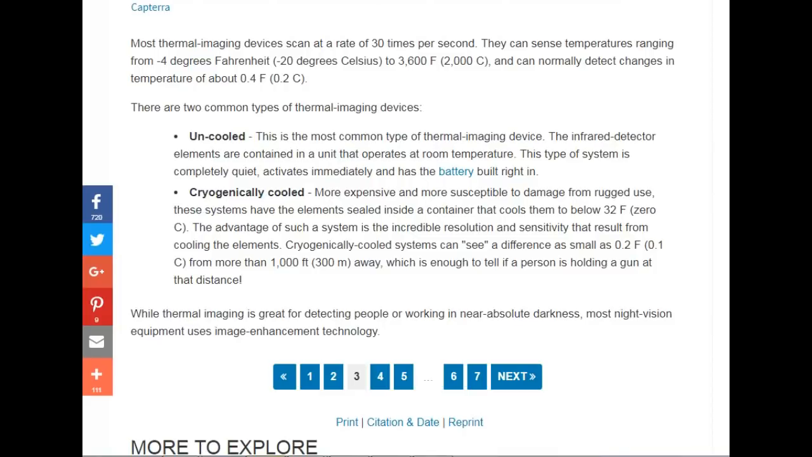There are two common types of thermal imaging devices. Uncooled, this is the most common type of thermal imaging device, and this is what I've got. The infrared detector elements are contained in a unit that operates at room temperature. This type of system is completely quiet, activates immediately, and has a battery built right in. Then we have cryogenically cooled, more expensive and more susceptible to damage from rugged use.